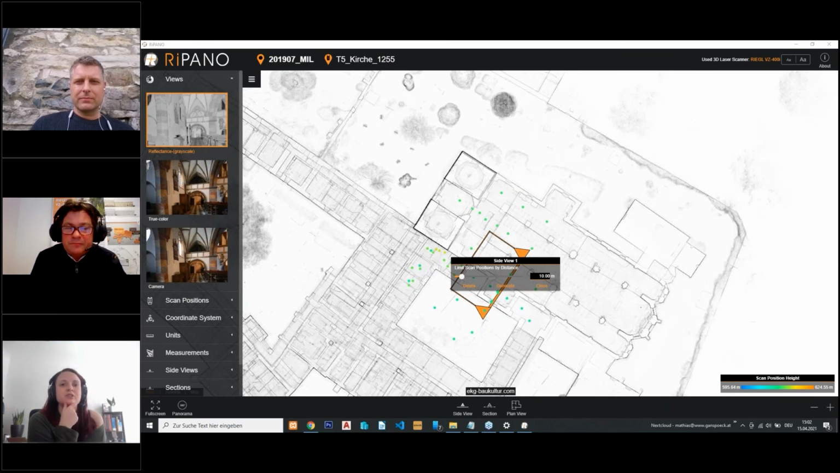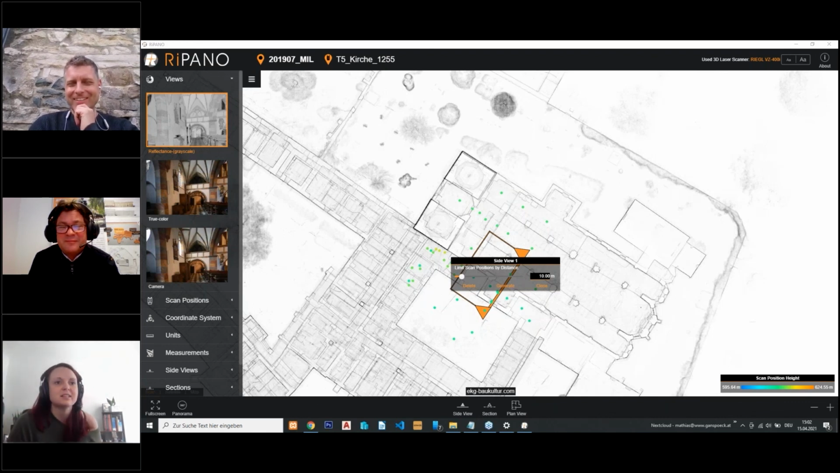Then I got another question in German. I'll try to translate as well as I can. I hope that's okay with you, Mr. Offenhuber. So you explained that in Repano you can leave out the heights, but he's asking if you can put the whole project on 0.